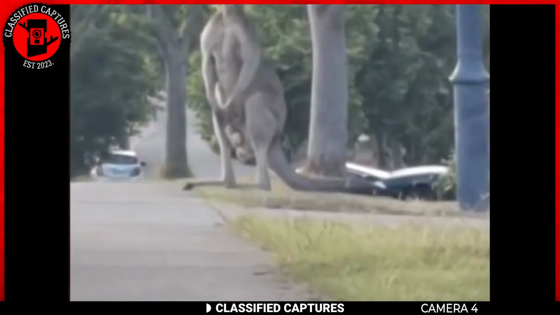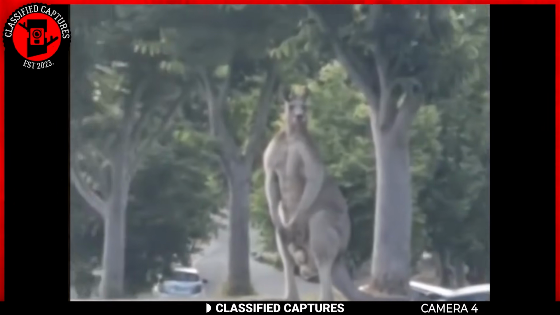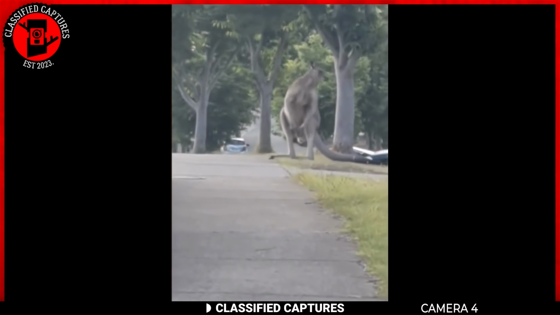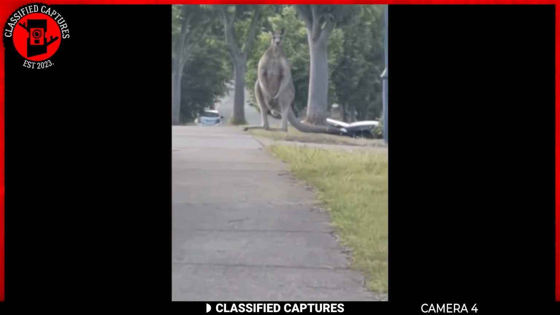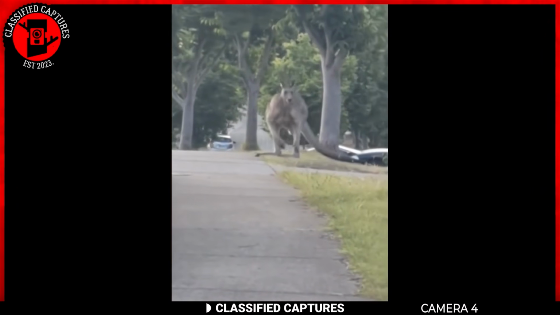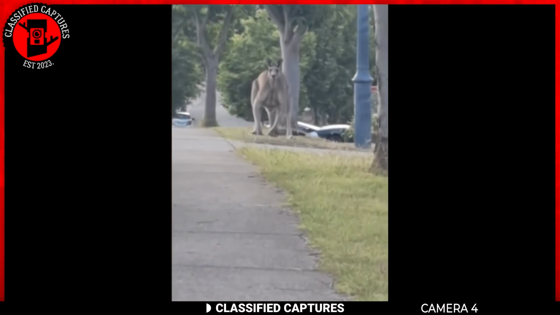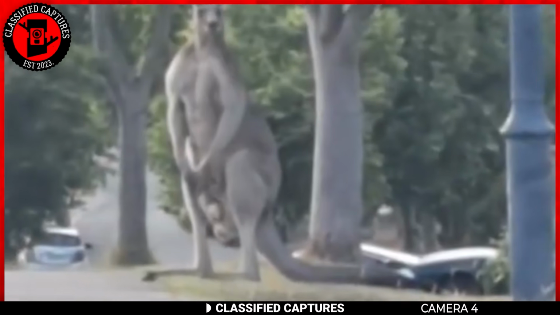While you figure that out, you might want to take a look at this ginormous beauty of a specimen. Oh my god. Oh gee. Oh, a big kangaroo in front of me. I'm scared. I'm not a zoologist, but that's definitely not normal.